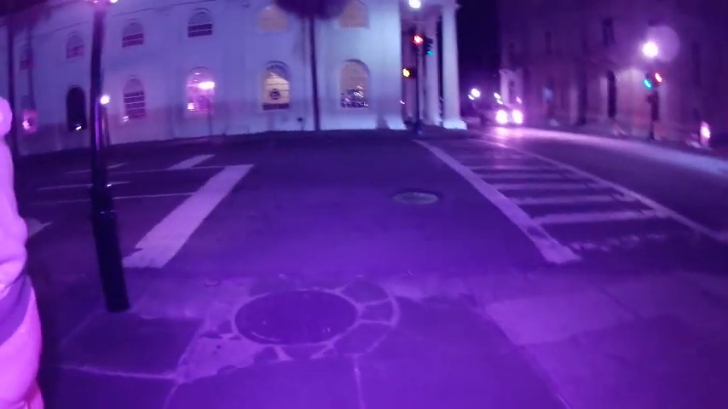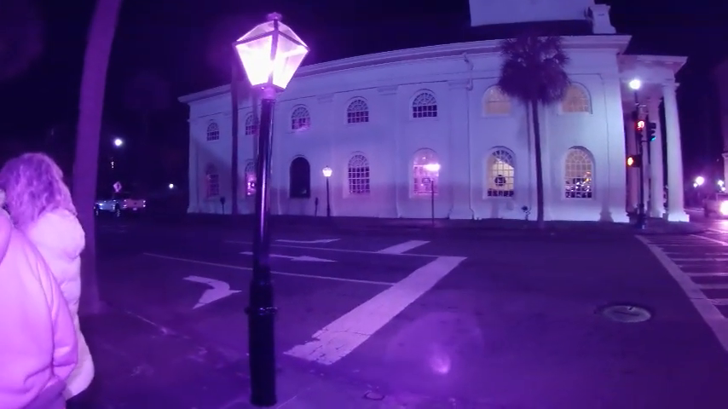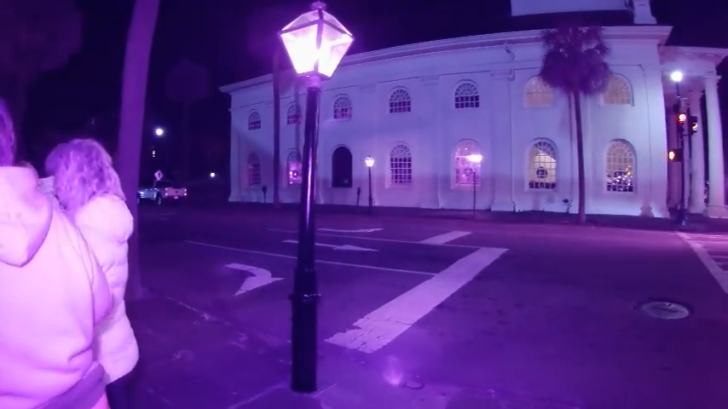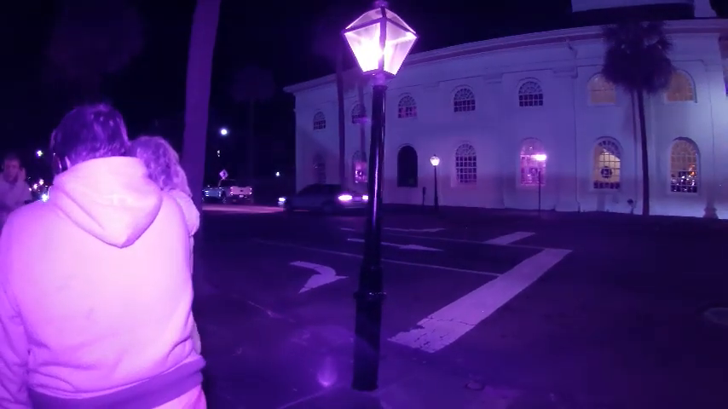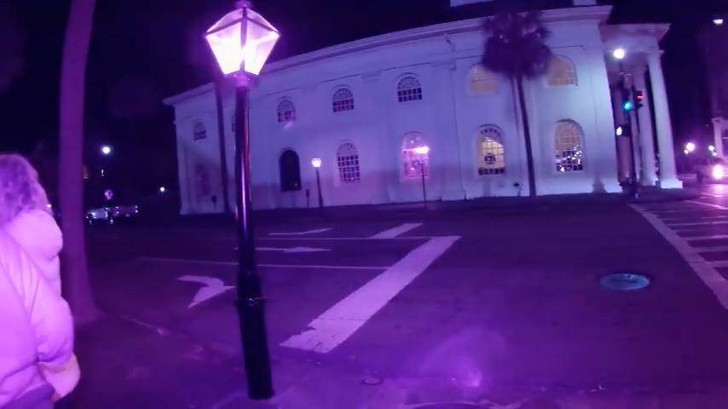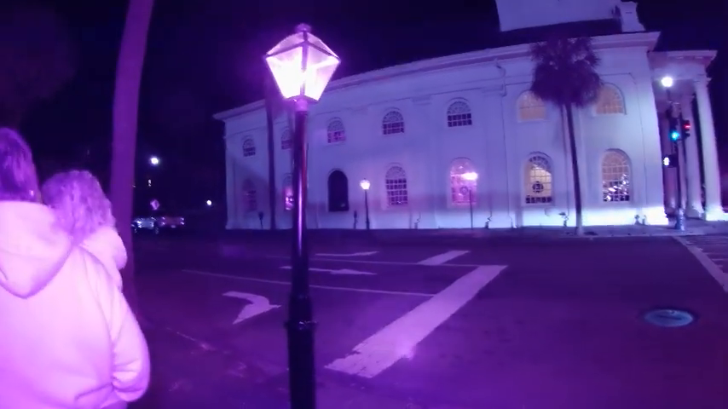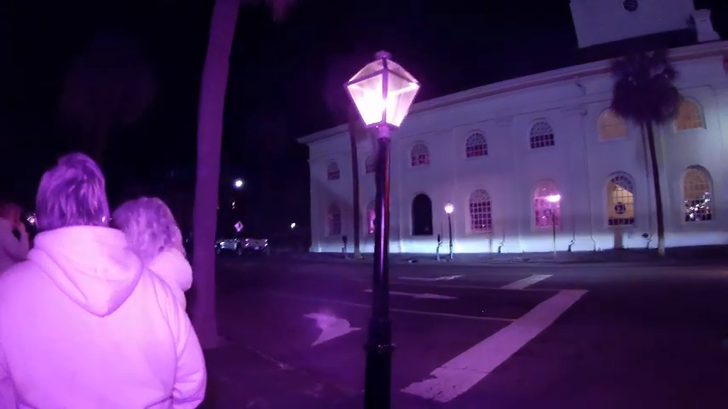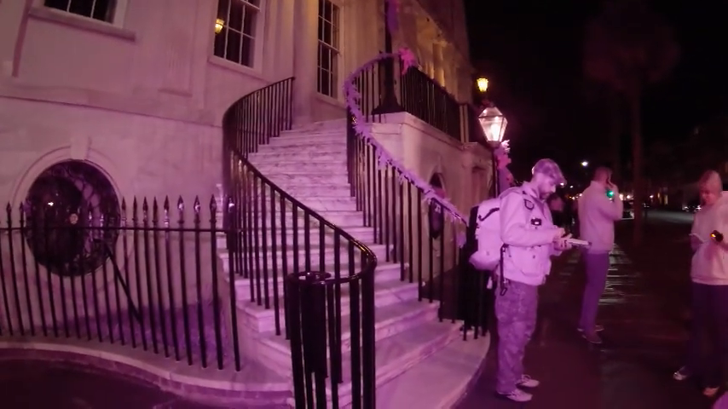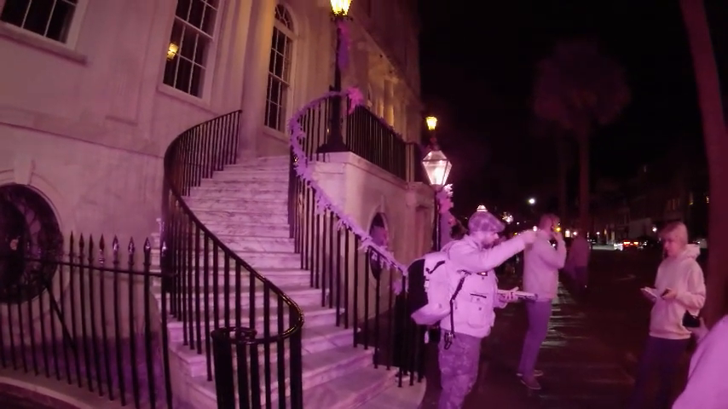Let me see what you got going with your list. The religious pieces, we're passing by a lot of these very prominent churches.